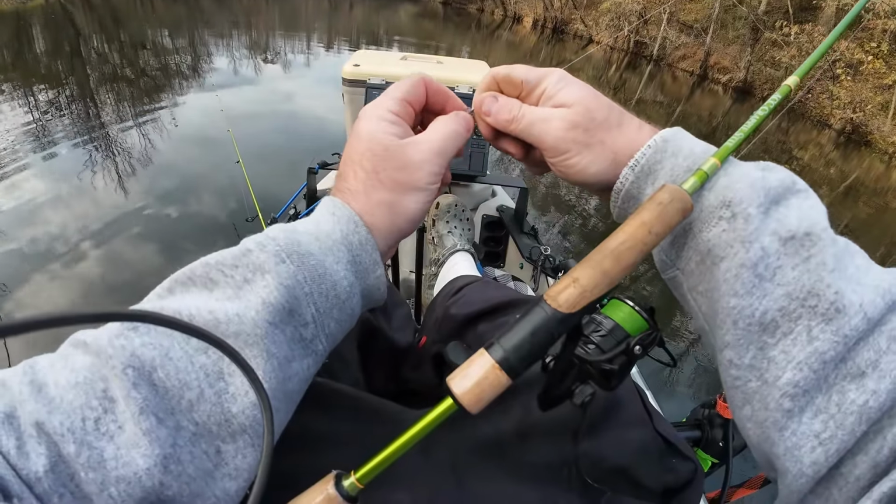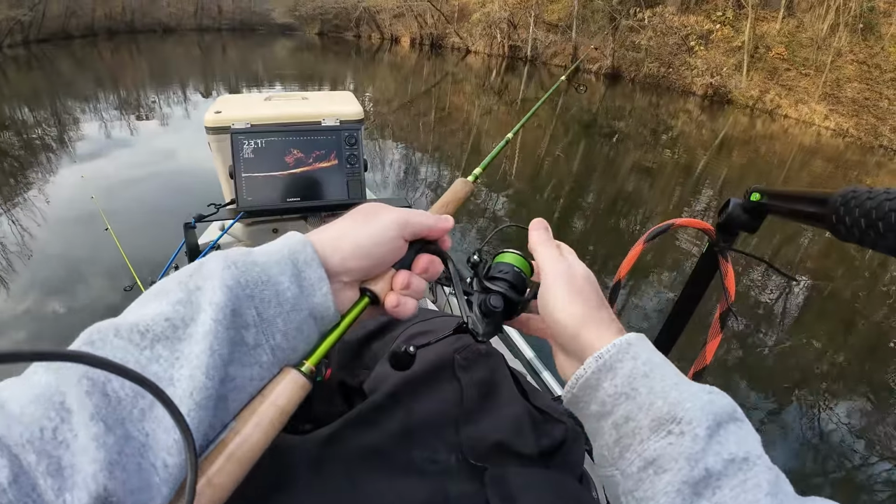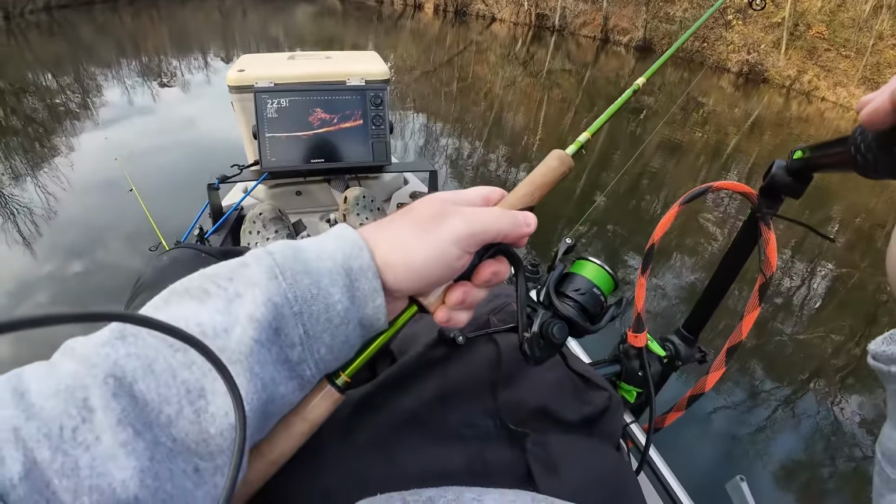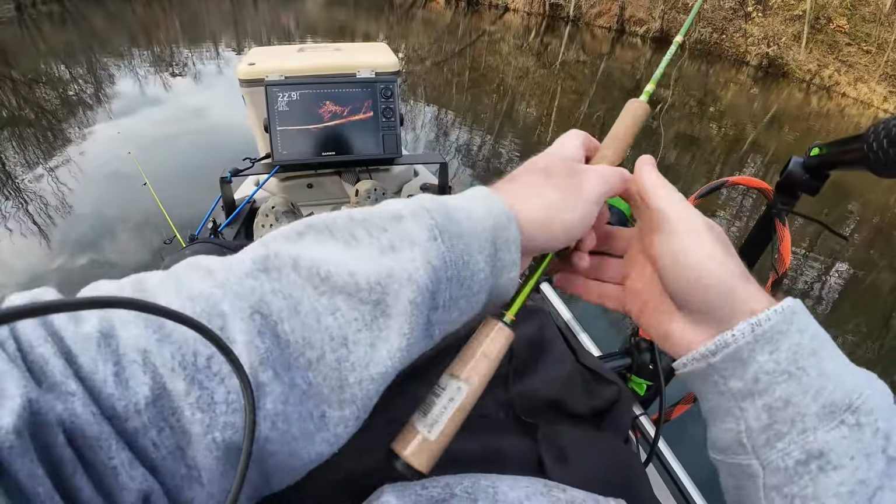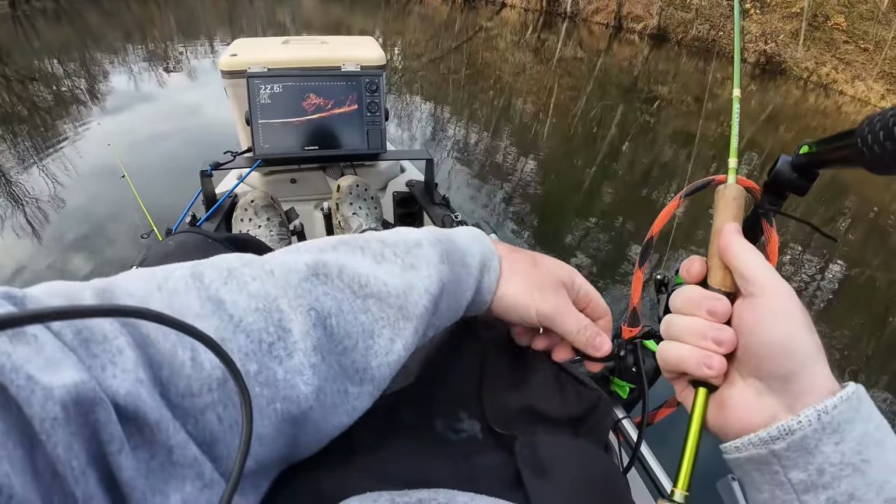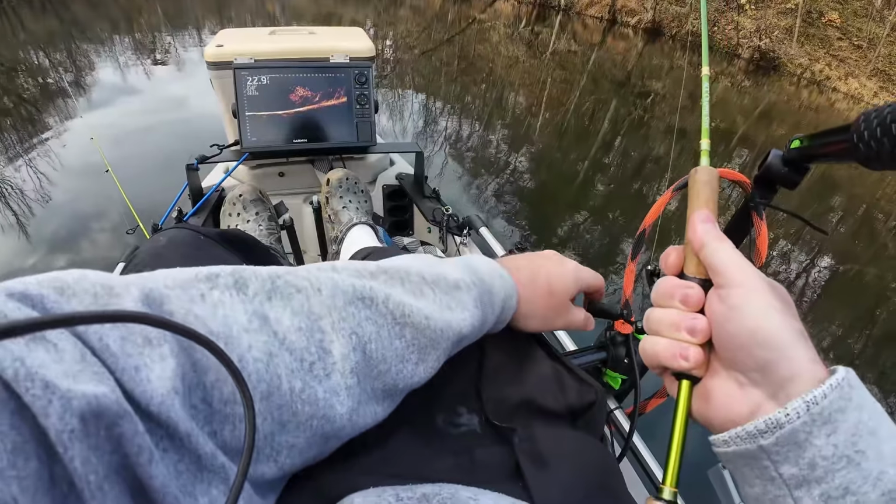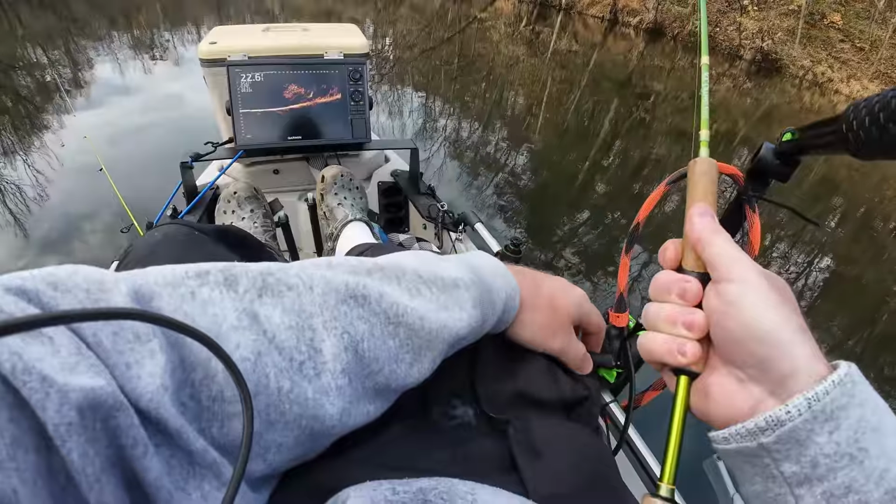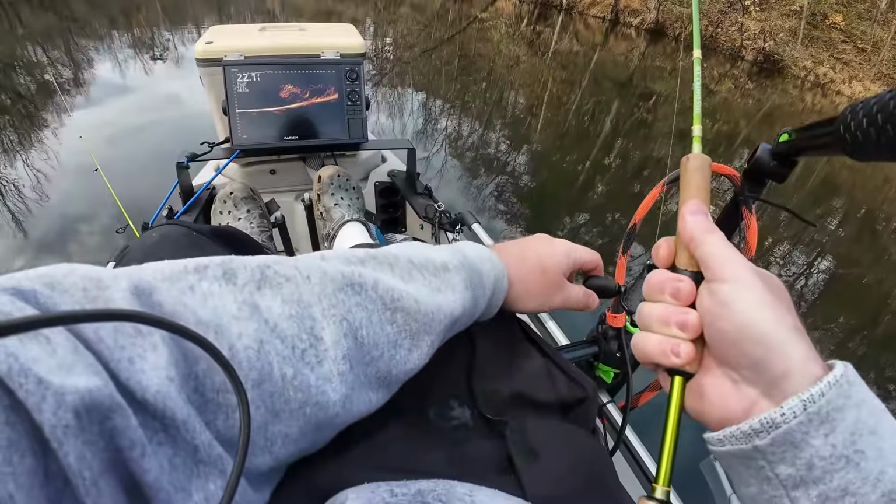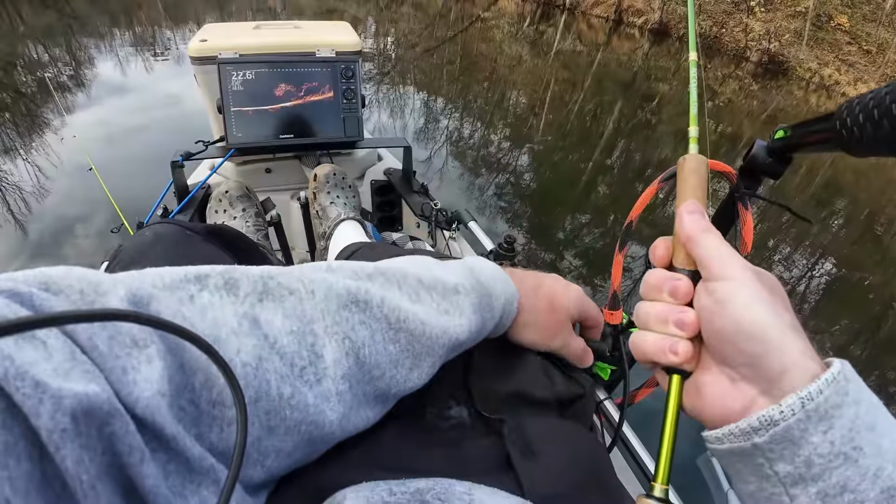If there are any big ones, that bait's almost tore up. We're ambushing these babies. They're just like pecking at it.